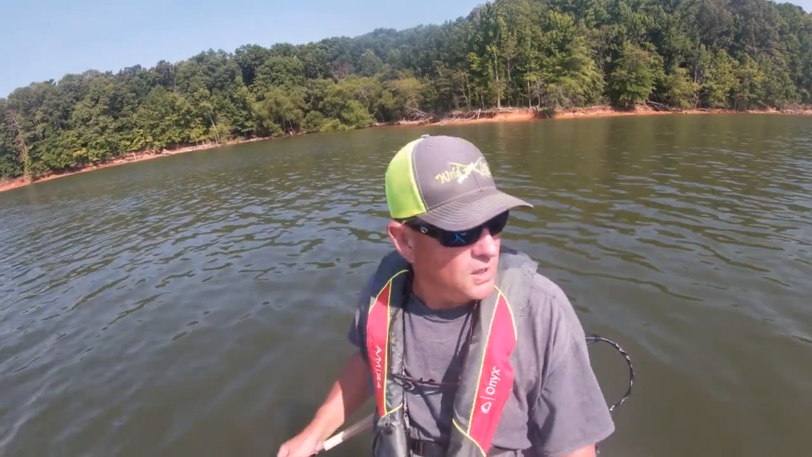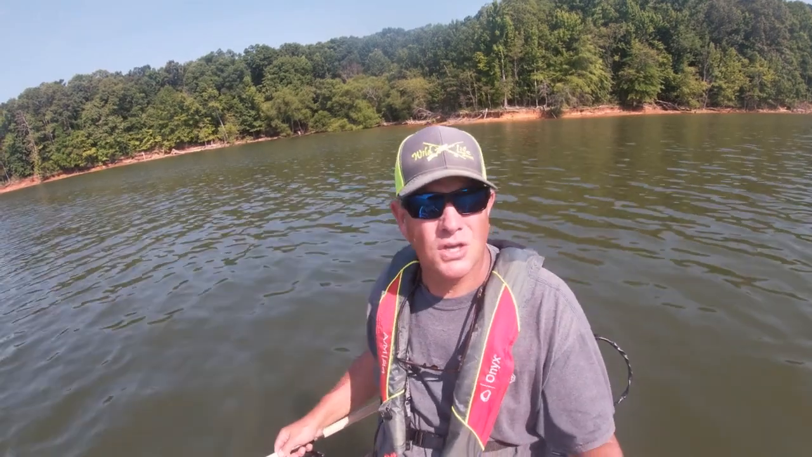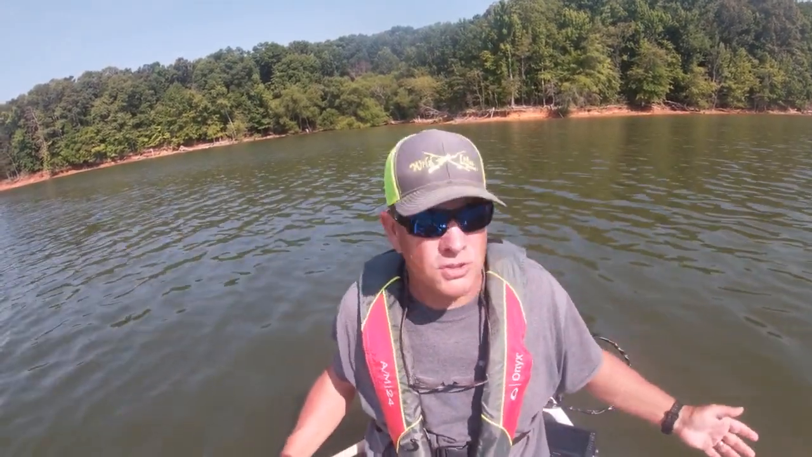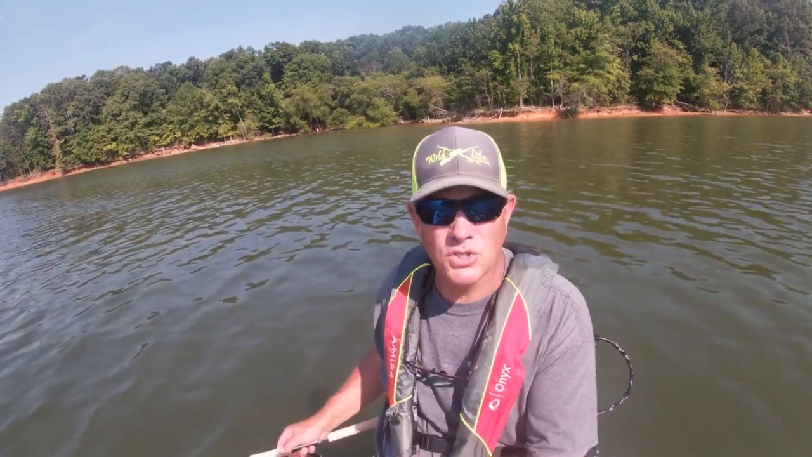The wind is blowing into the cove, and I'm gonna ease back up through here. I had to work on the GoPro a little bit, so I done drifted back in the cove. So I'm gonna just ease back up here and back out of the cove, and I'm gonna just scan as I go and see if I can spot and stalk some crappie.